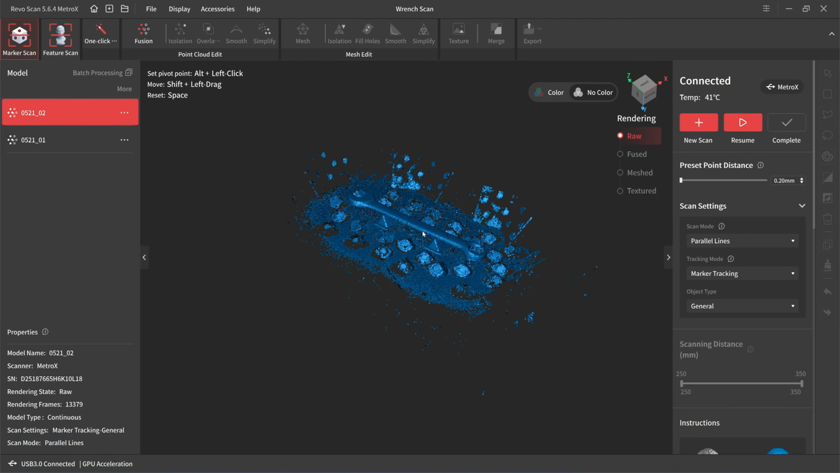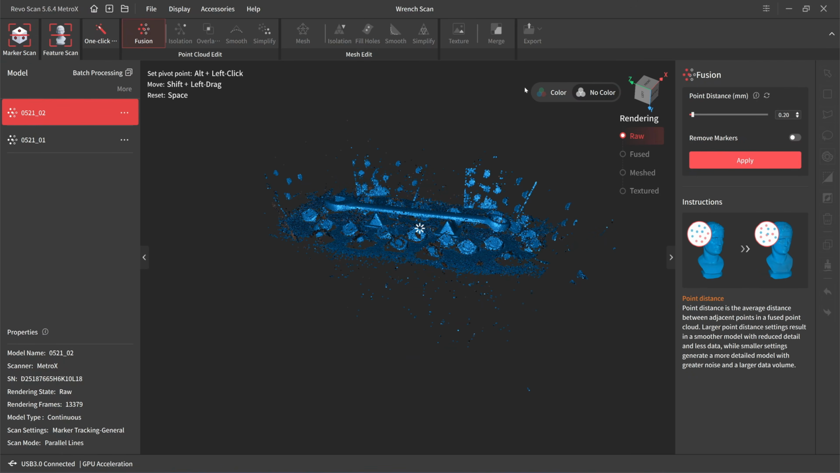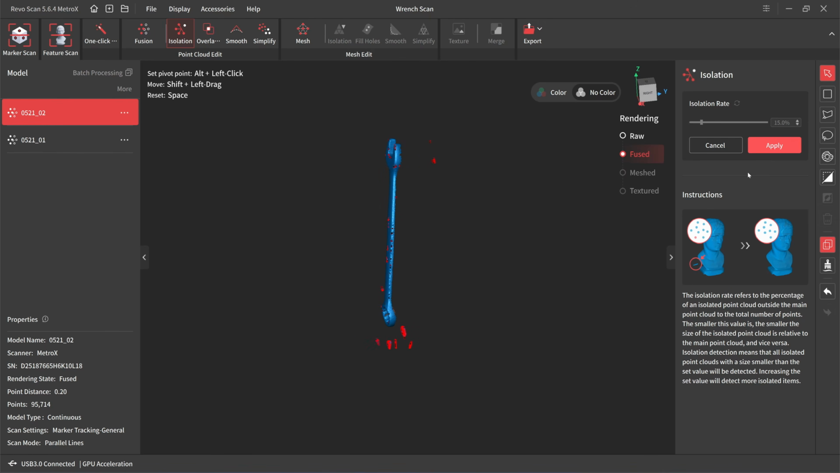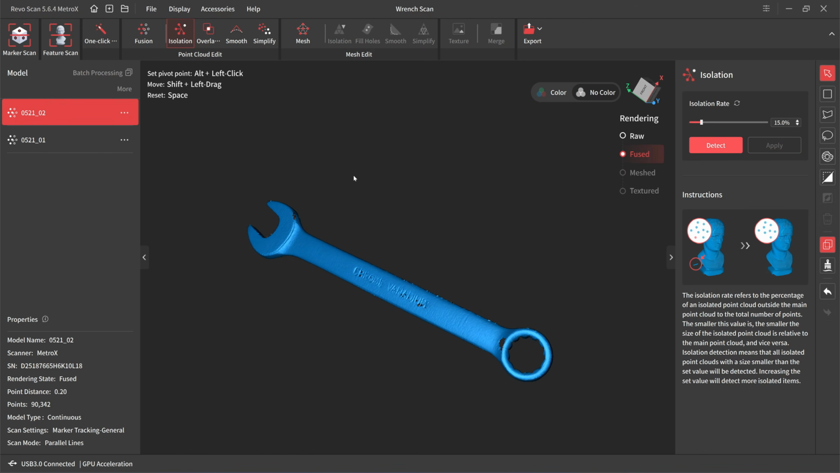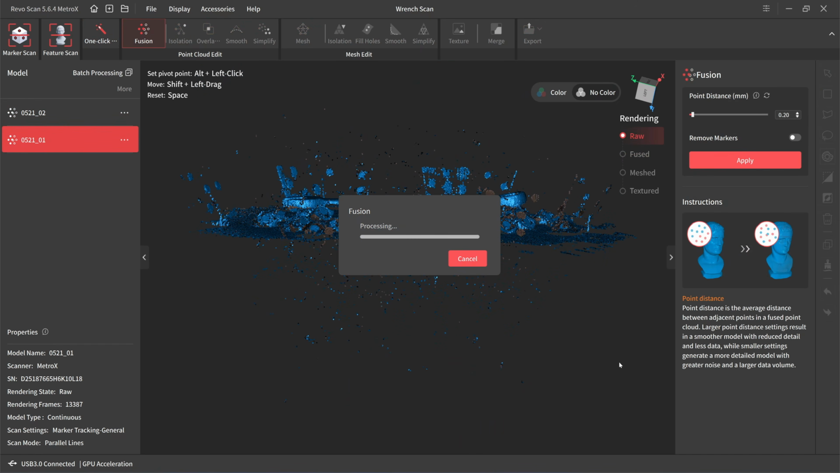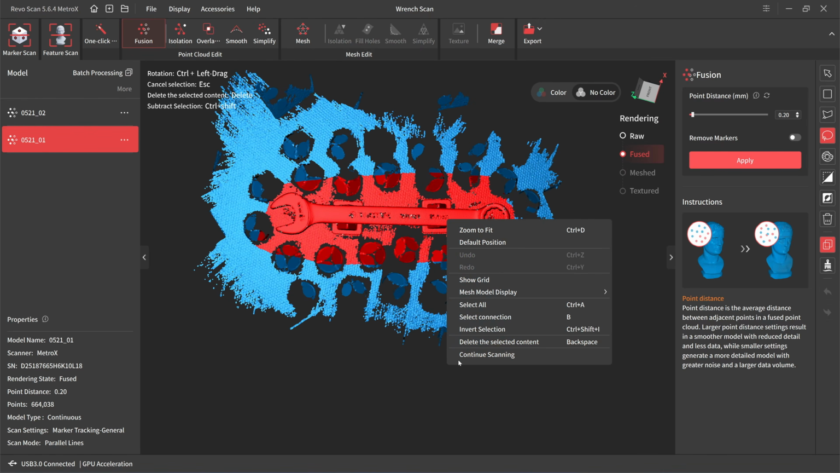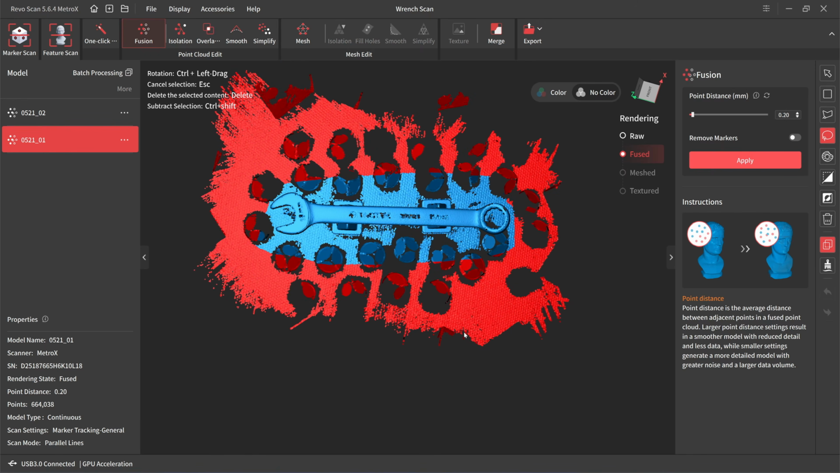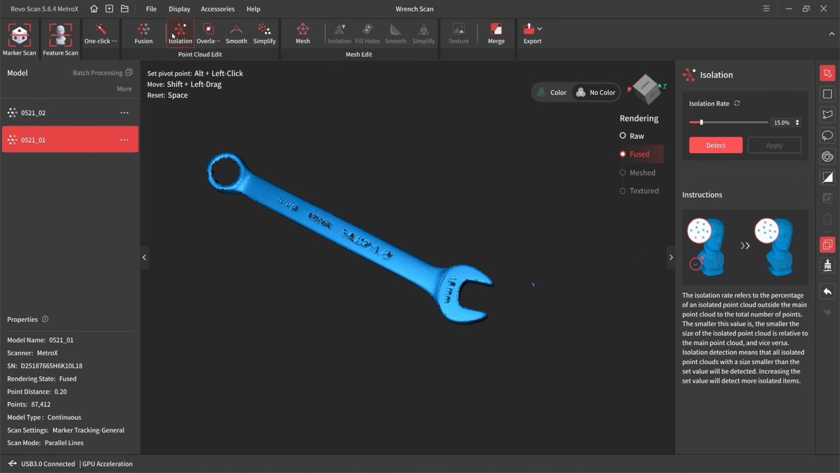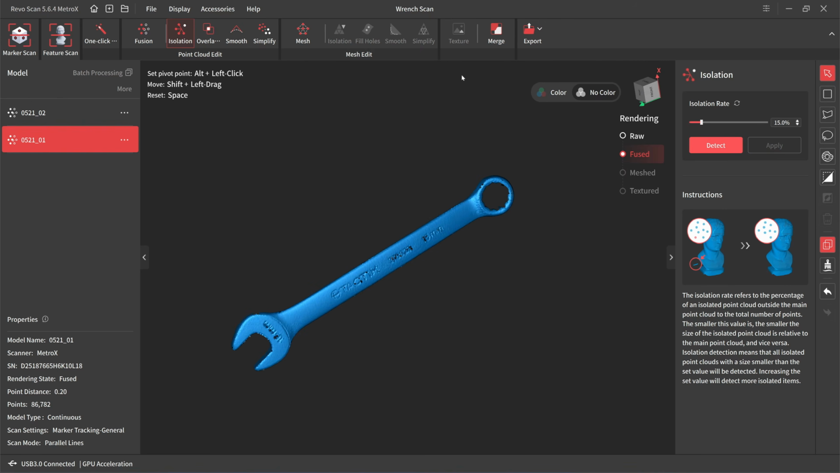Okay, let's process the data. I'm going to fuse it at 0.2. Click on apply. Next I'm going to the second one, doing the same thing: fusion, 0.2, just invert, delete, delete. Let's do isolation.